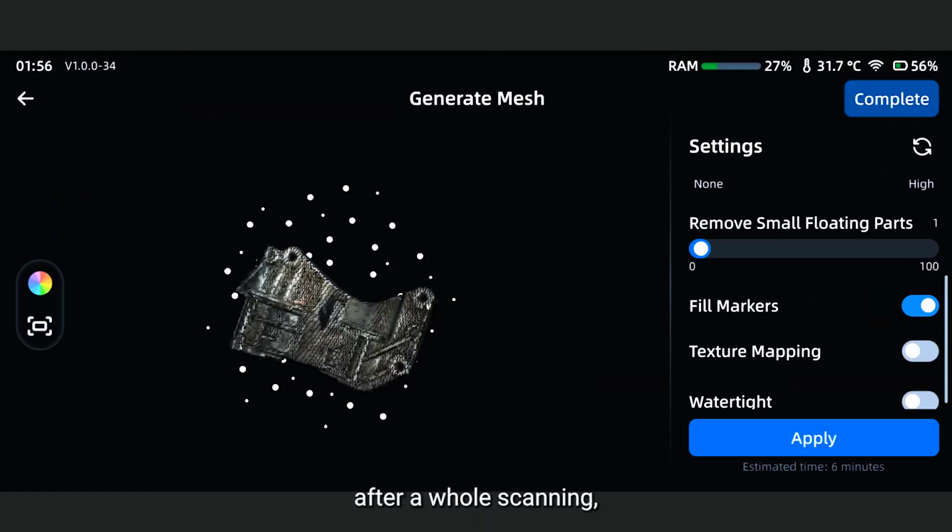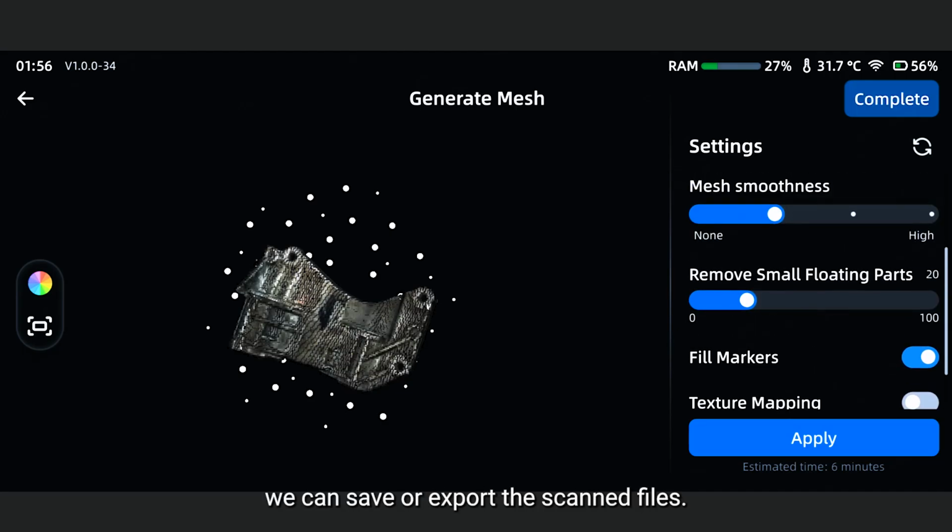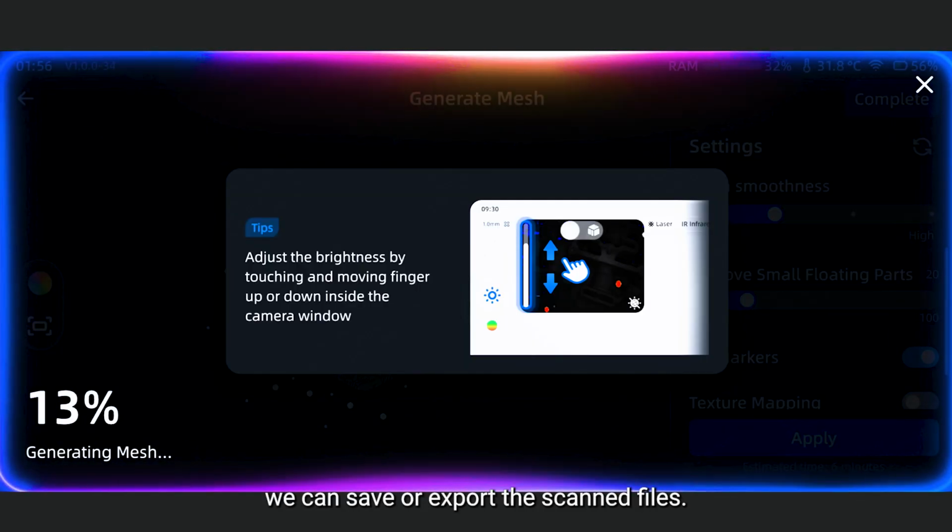And then, after a whole scanning, we can review the captured data. And then, if the data is satisfactory, we can save or export the scan files.